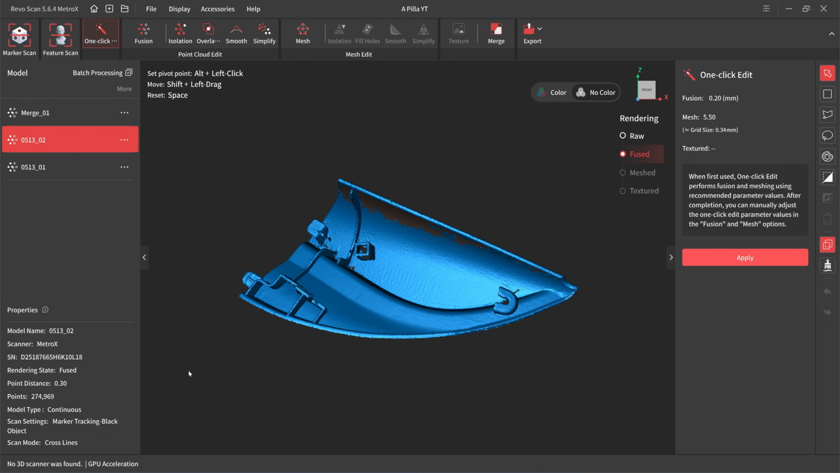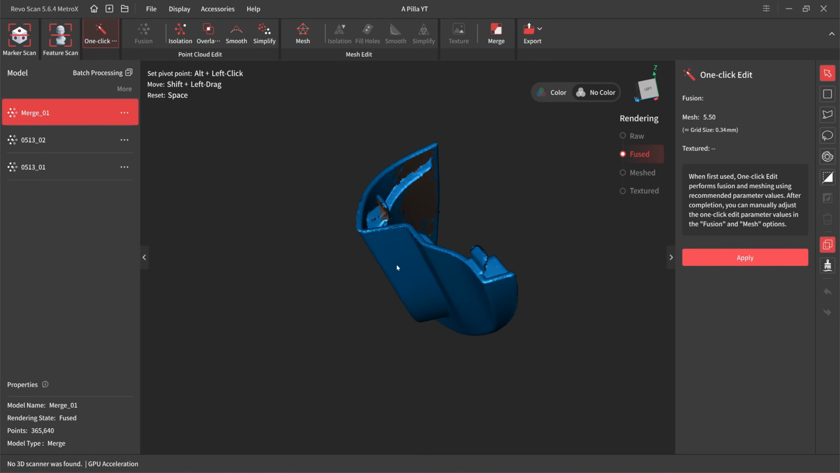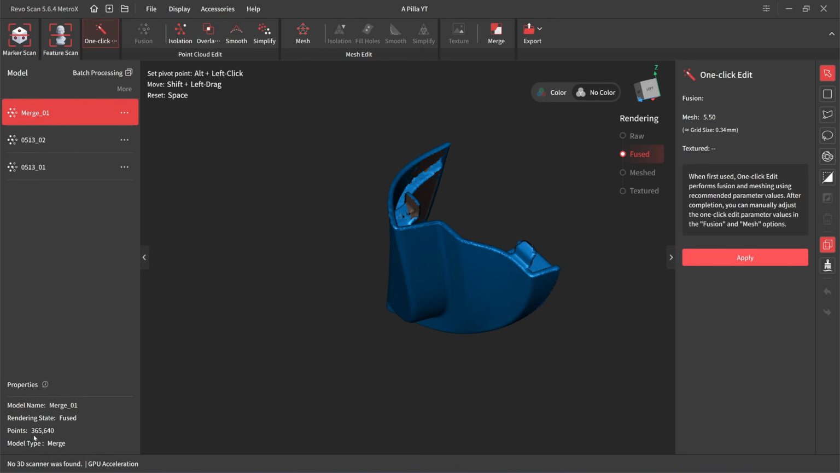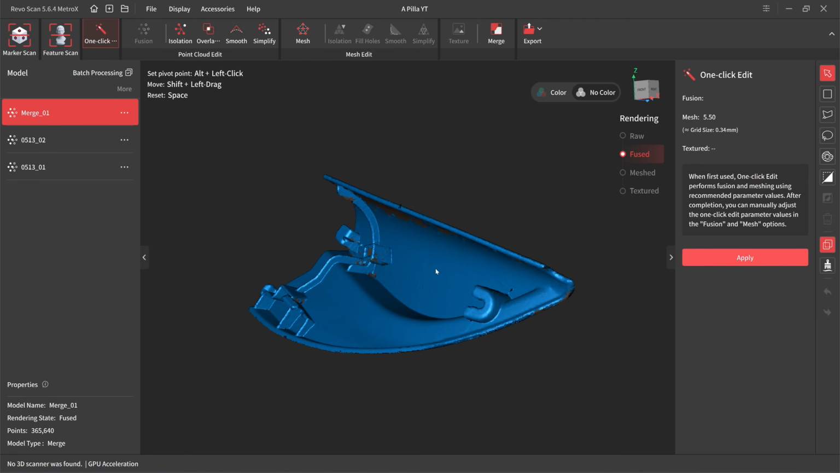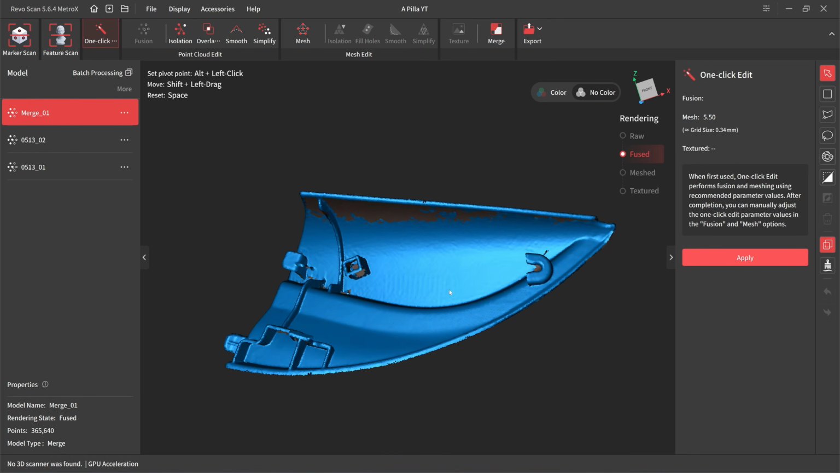So when you merge it, you should get at least 470,000 points, because a point cannot be erased during merging. After merging, the point cloud dropped to 365,000 points. So there are 100,000 points of the point cloud missing after merging.